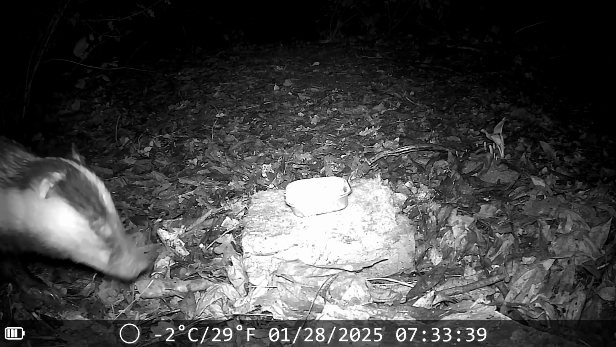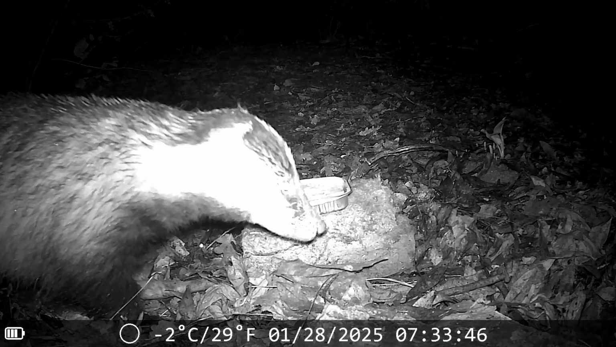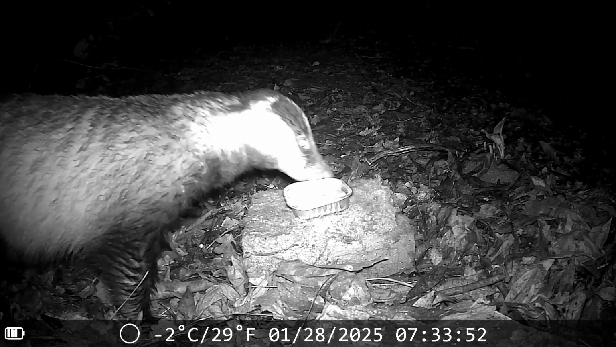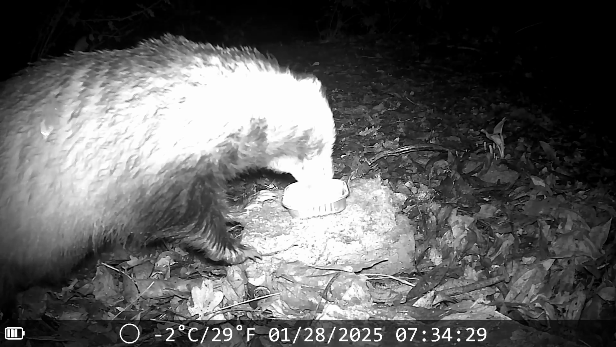Then Mr. Badgerman, as you can see, comes back again for some more food, and just to see if the food was actually still there, and he realised it was. Now, I'm not going to talk in the next clip because he actually eats the food. I just want you to listen to his chewing and how he's eating the food, because it's really funny.